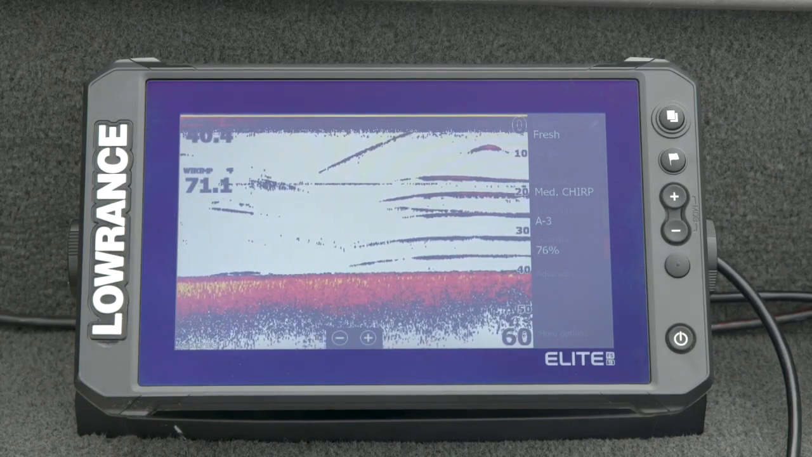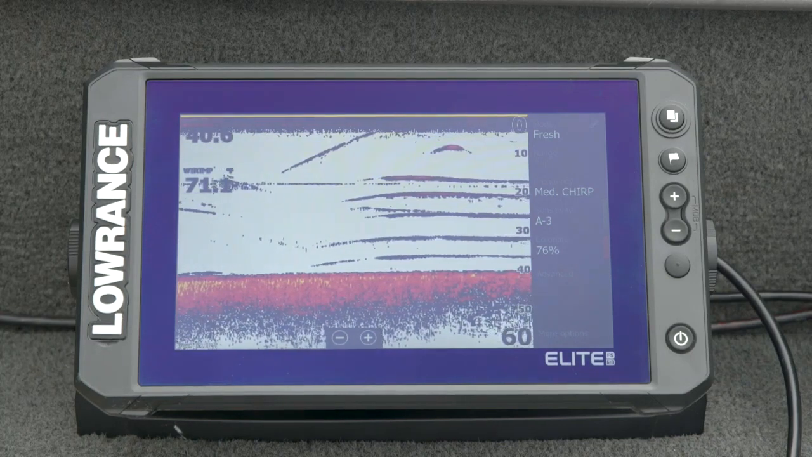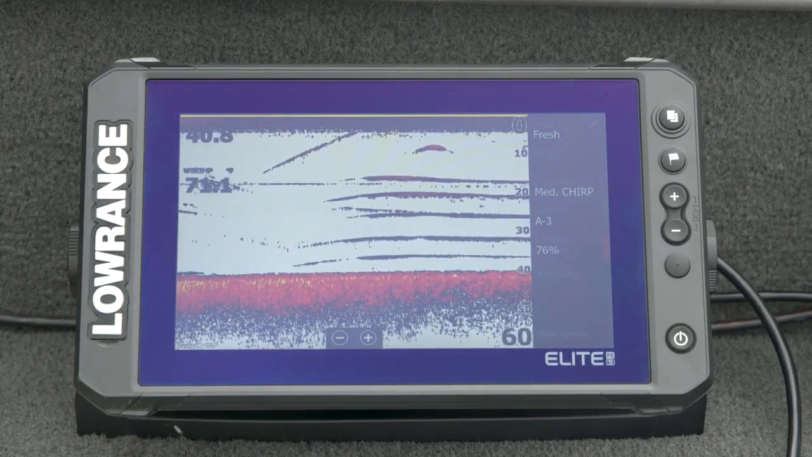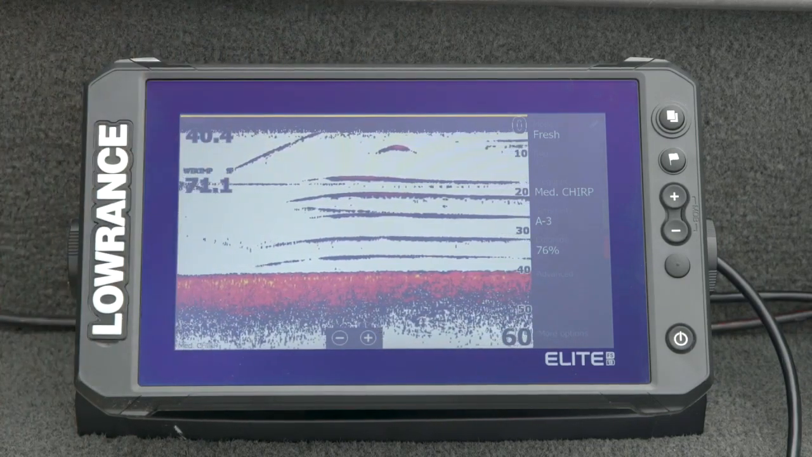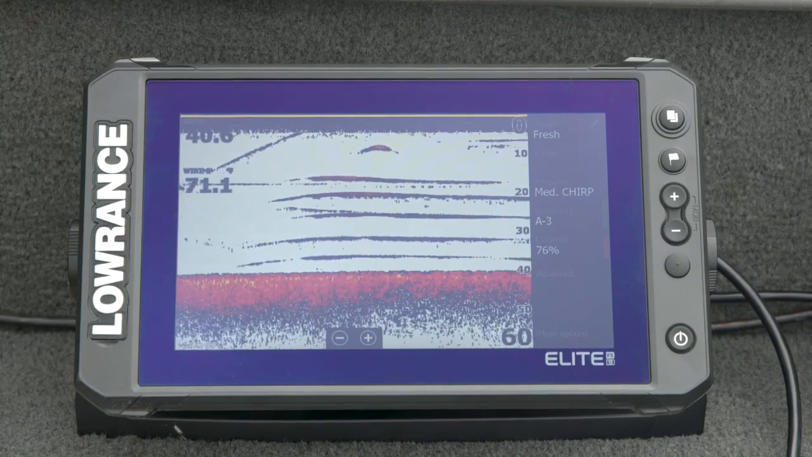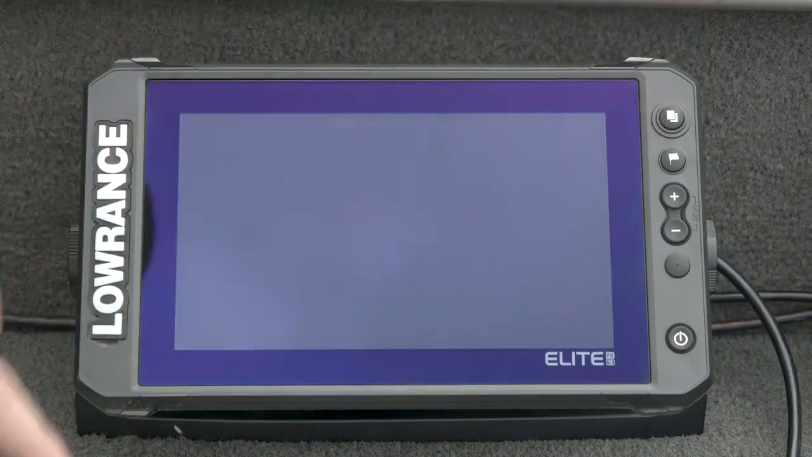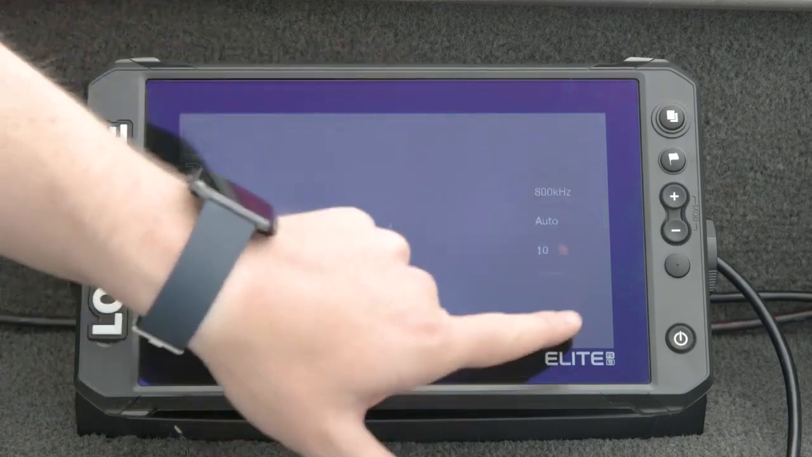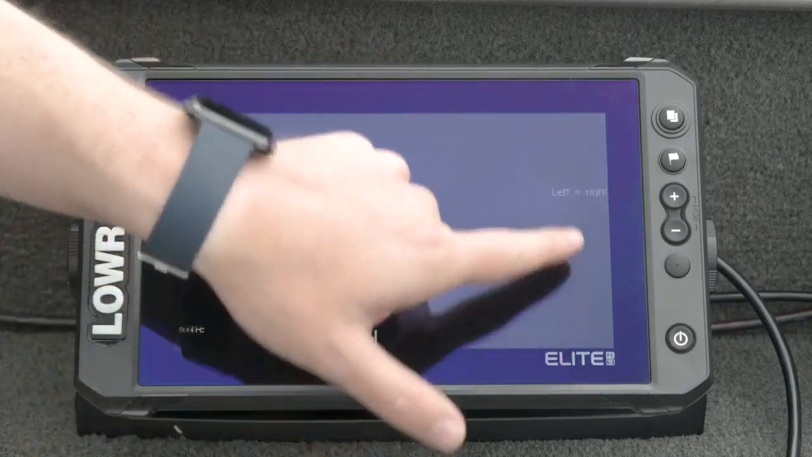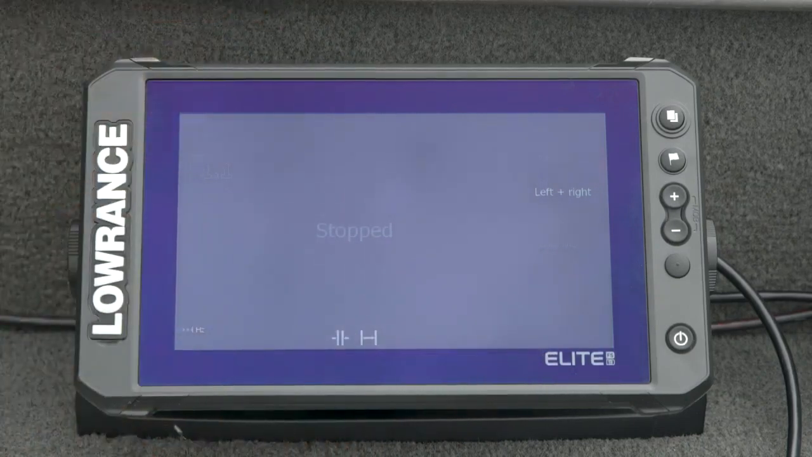The other really big difference is the ability to run chirp and SideScan at the same time. HDS Live can do anything at any time, basically. But one of the limitations of Elite FS is it just doesn't have quite the same amount of memory in order to hold those chirp pulses. So you see I've got it on medium chirp here, and if I go over to SideScan, it'll throw up a warning and say stopped. If I try and unstop it, it'll tell me down on the bottom that I can't do that because I've got chirp running. So that's going to be another one of the limitations of Elite FS versus HDS Live.